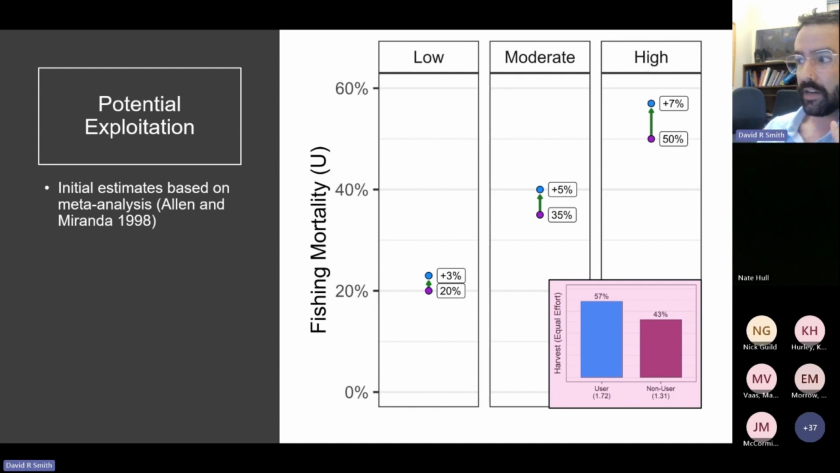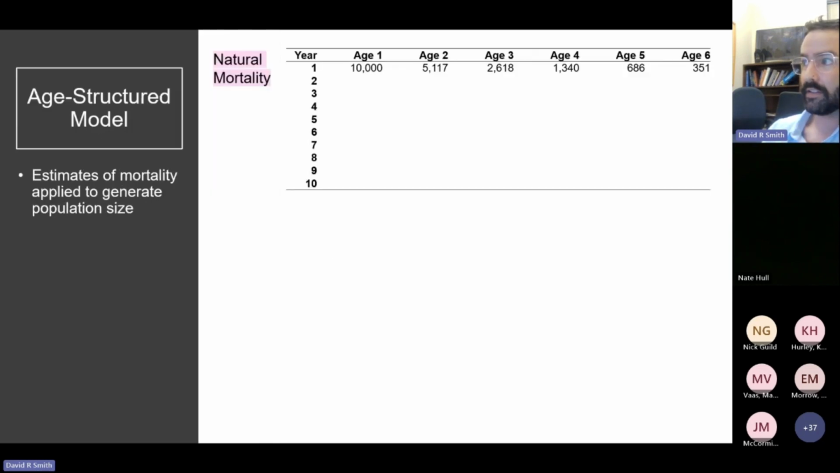We then estimated what inflated mortality might look like using those different harvest rates, and this has the potential to increase fishing mortality from 3% at the low end to 7% at the high end.